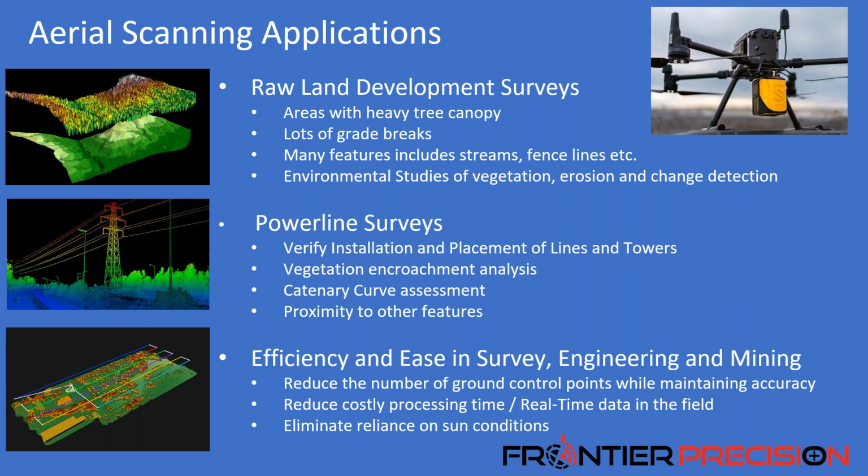And then one of the other things that I wanted to stop on here is efficiency and ease in survey and engineering. So typically speaking, it can take a long time to collect some of this data out in the field if you're doing it boots on the ground using either GPS or total stations. With some of these sensors, we can collect up to 100 acres per flight in just under probably 20-25 minutes. So we really get some efficiency in that. Go ahead, Dylan.